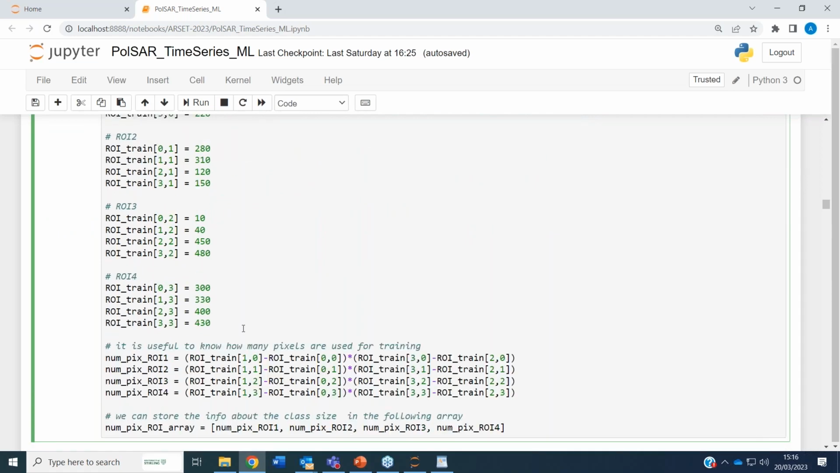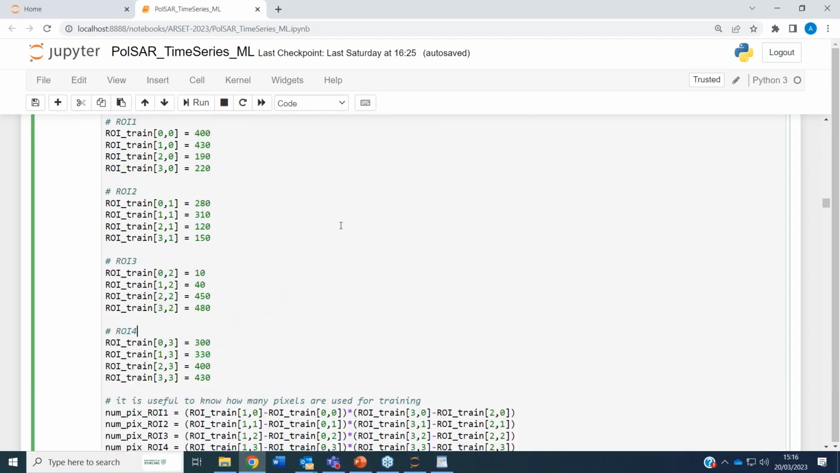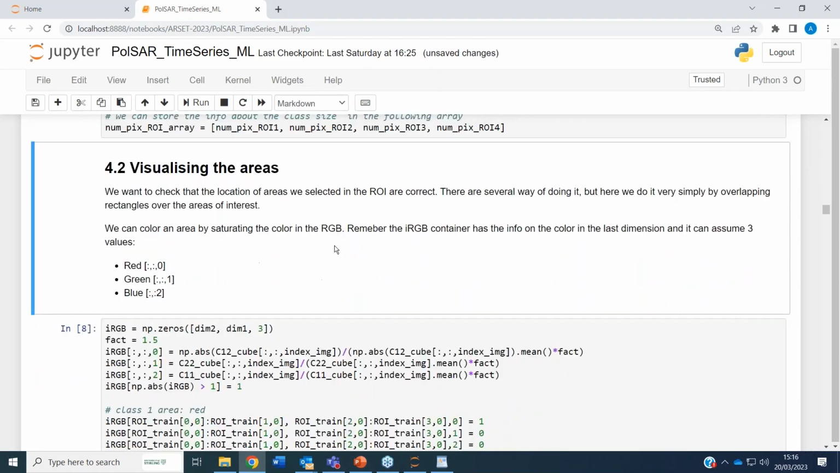One thing that is important is to keep in mind the number of pixels in each row, because this is the size of our training data set, and this is quite important to make sure that we don't make mistakes later on. So by taking last minus first in each dimension, then multiplying the two, we know how many pixels we have there. So let's run this one.